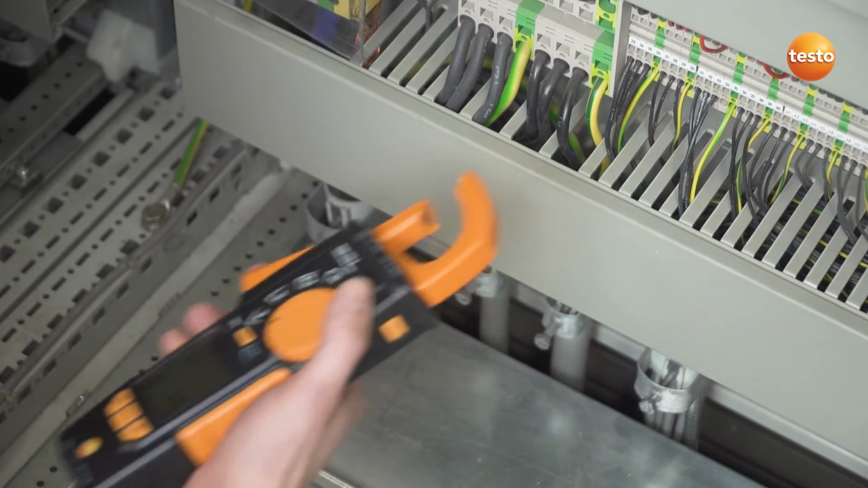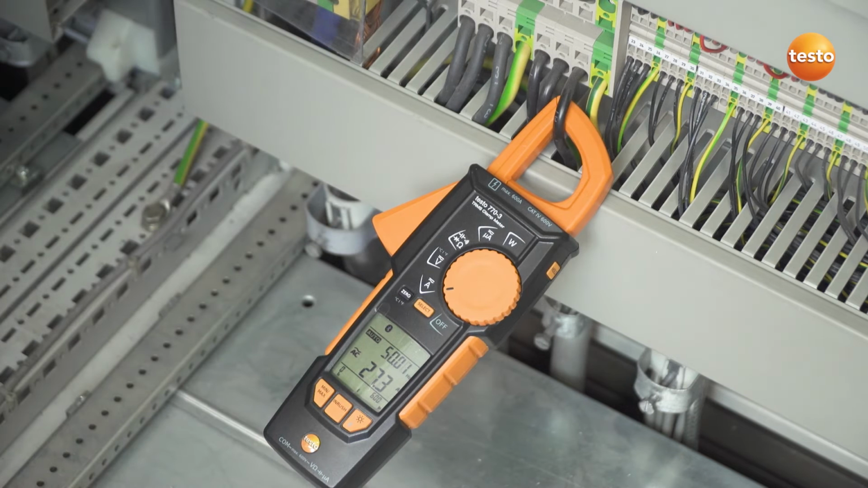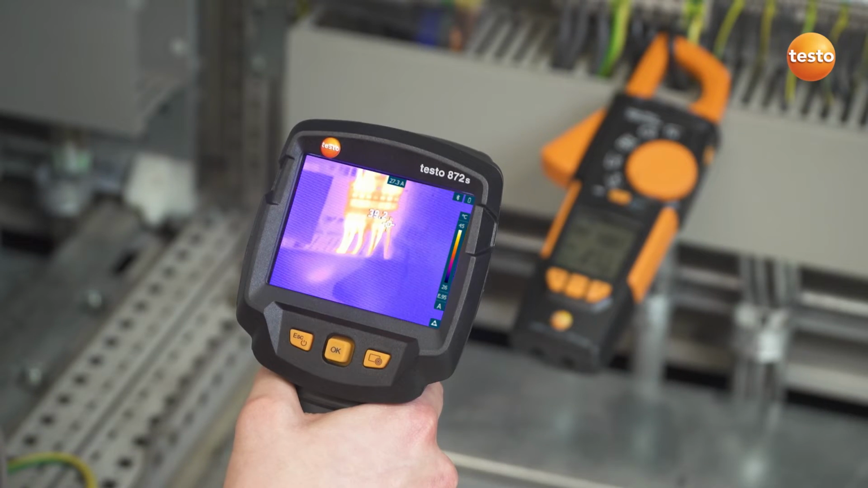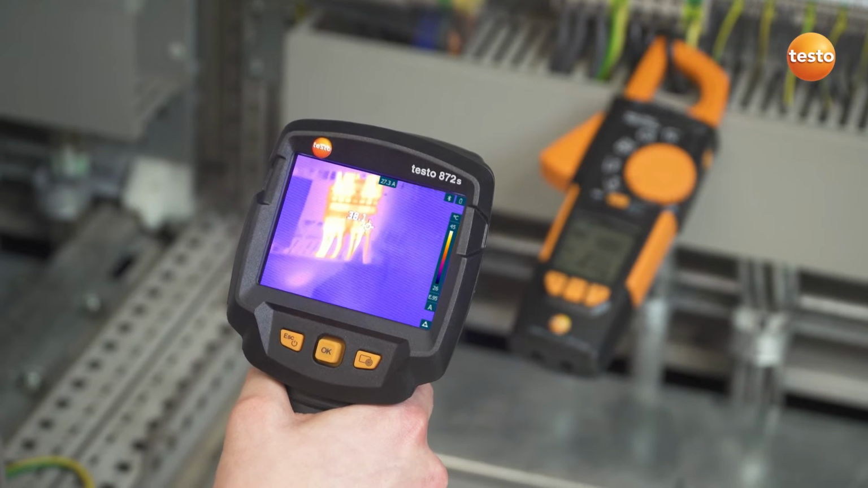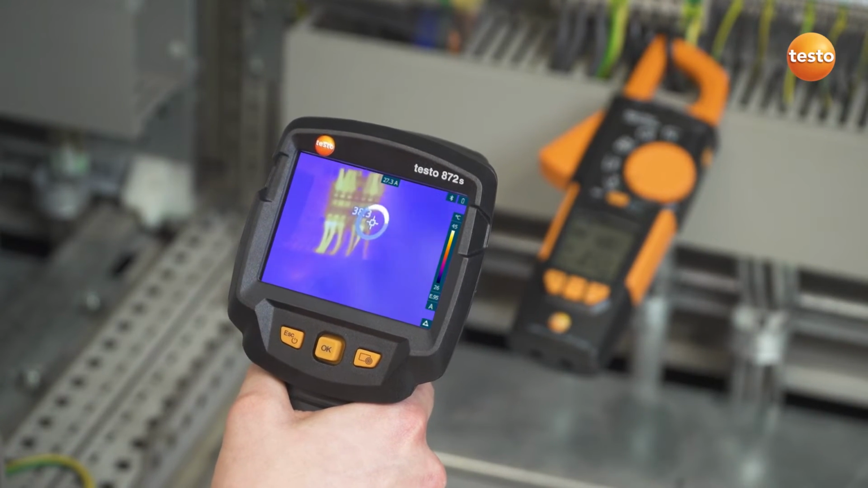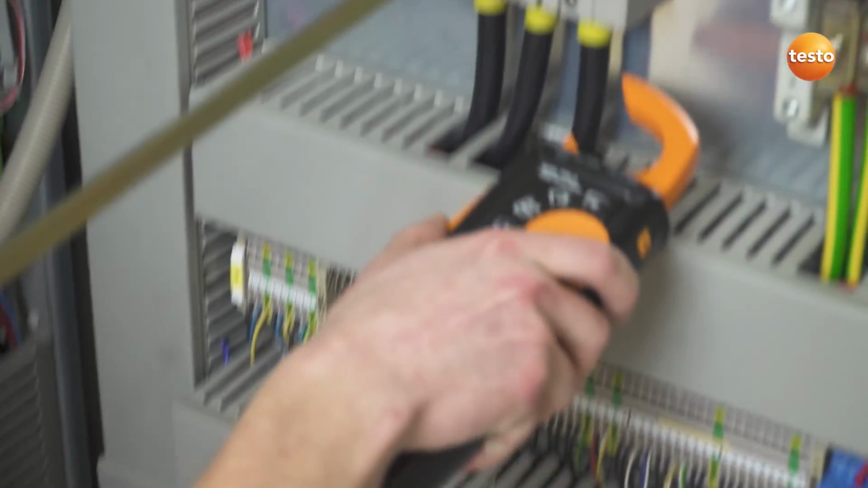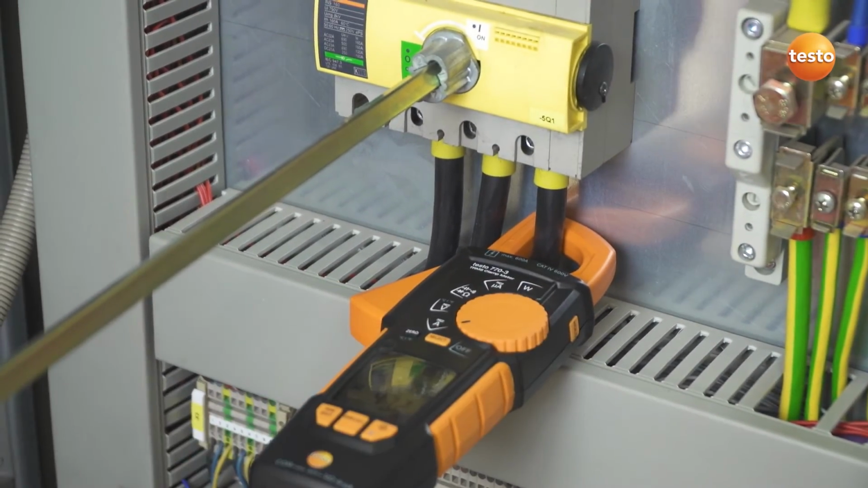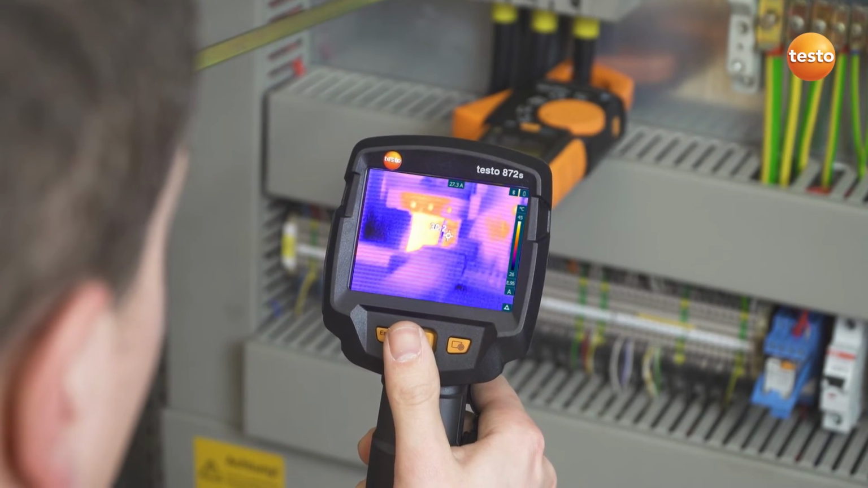The thermal imager Testo 872S can be wirelessly connected to the clamp meter Testo 770. This allows you to see in the thermal image whether there is voltage or output at exactly the component being examined. These measurement values are also saved, together with the recorded thermal image, and can be used in the analysis for an optimum evaluation of the electrical components.